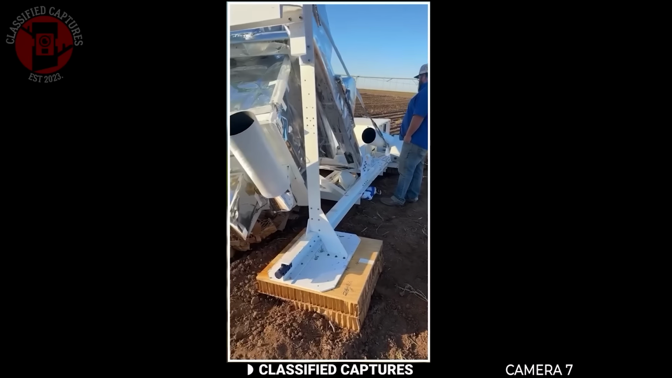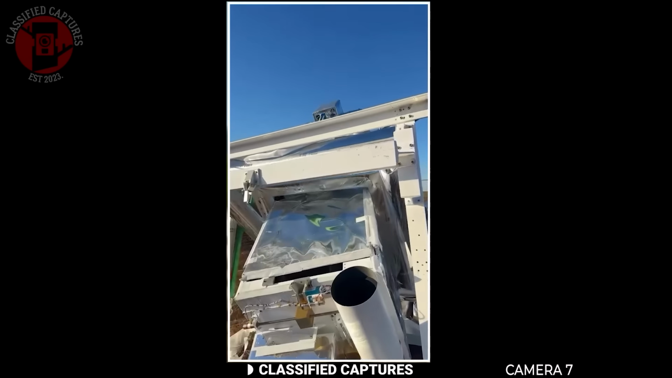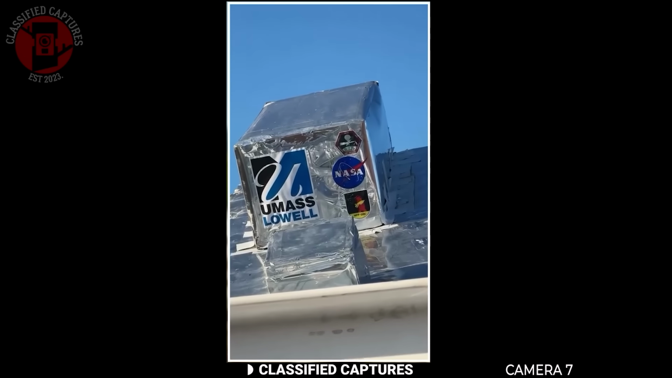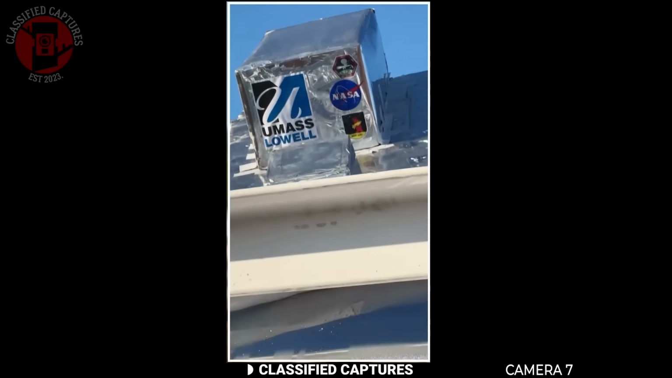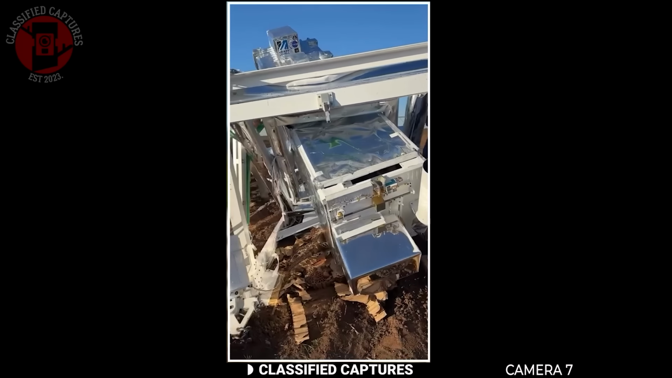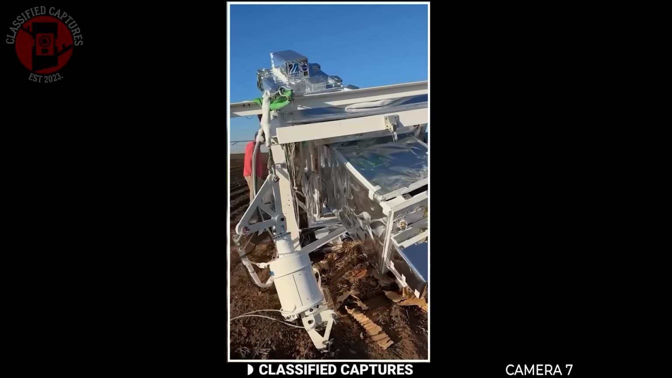This strange incident happened on a farm when something crashed from the sky, startling everyone nearby. It looked like a metallic structure or machine, and printed clearly on it were markings that read NASA and UMass Lowell. The farmers who discovered it had no idea what it was.